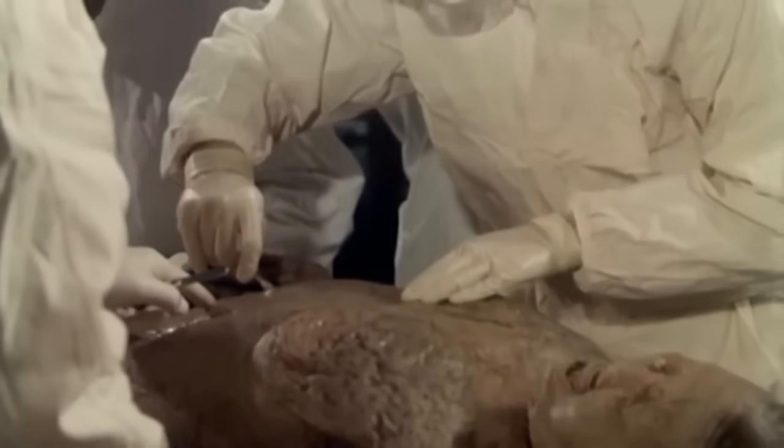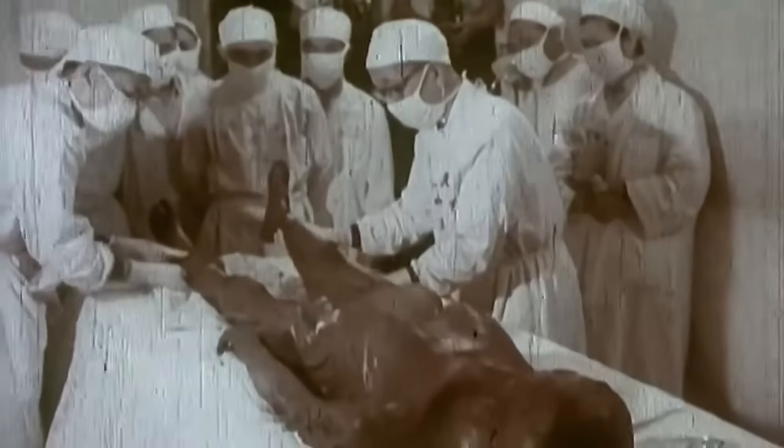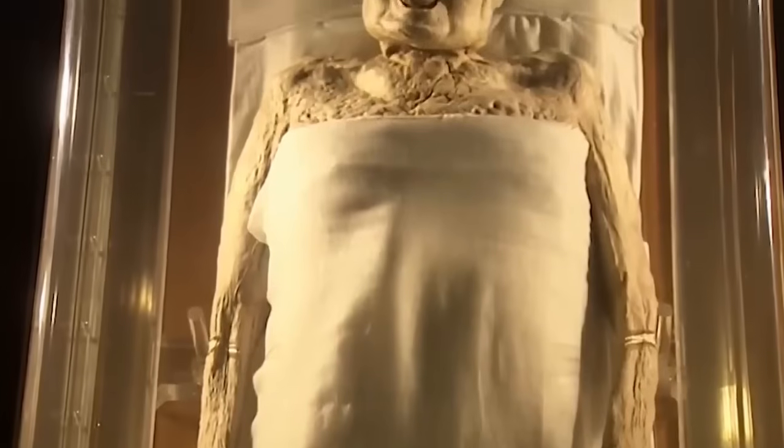Because even after being dead for hundreds of years, her joints were still flexible, even though her eyelash and nose hair were still intact. And it looked like a corpse of a recently deceased person, rather than someone who had died centuries ago. Dino people.